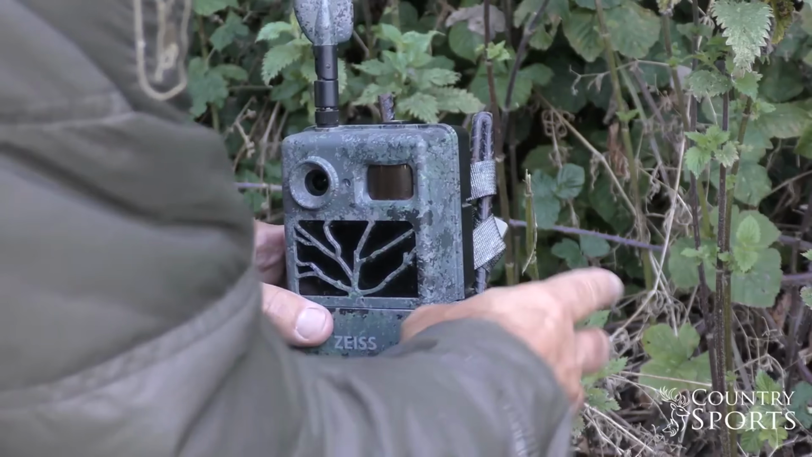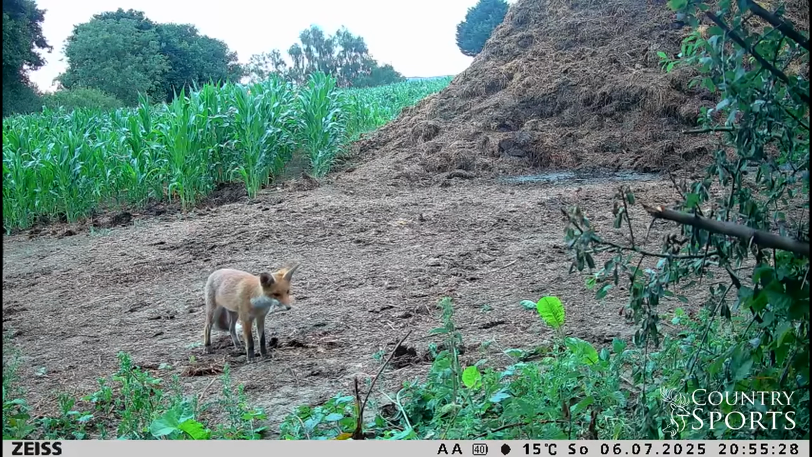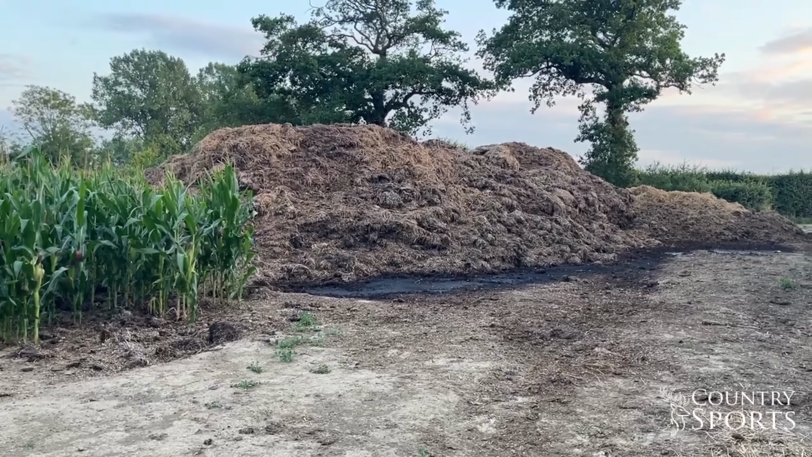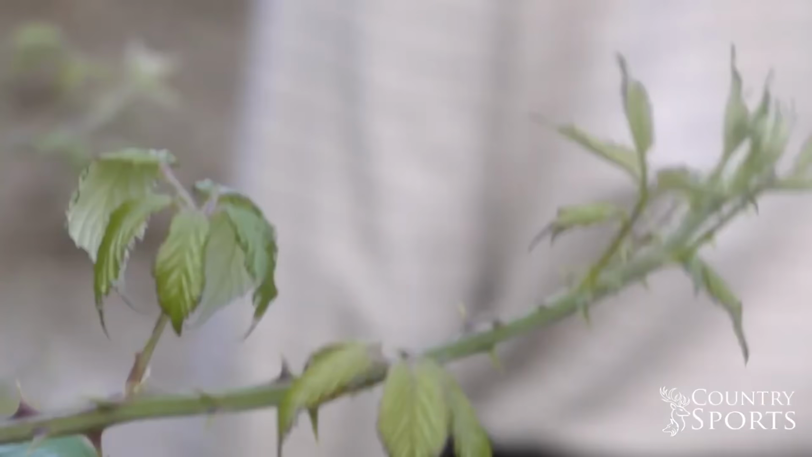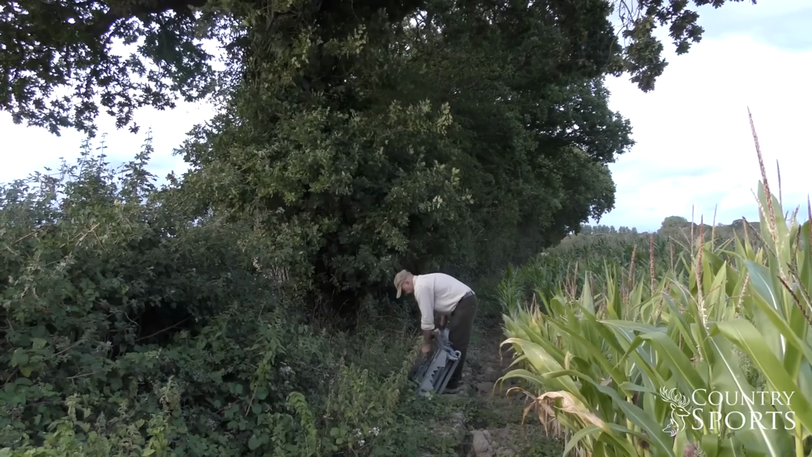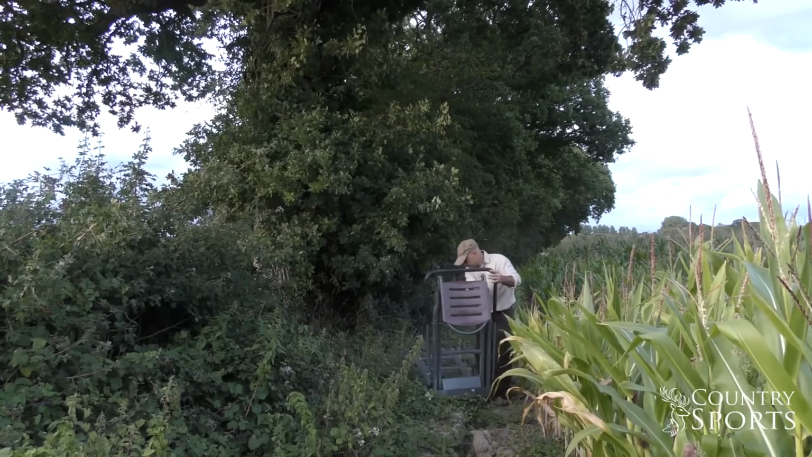So I've come up, I've put a trail camera out and I've watched the movements of these cubs and this vixen, and they've got unearthed just on the edge of this field here. The problem I've got is that the field is very flat. It's a maize field, so there's quite high crop in it, and there's only a very small area just in front of me where I might be able to get a shot.